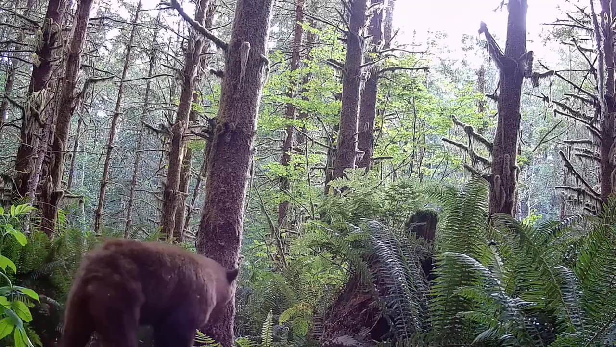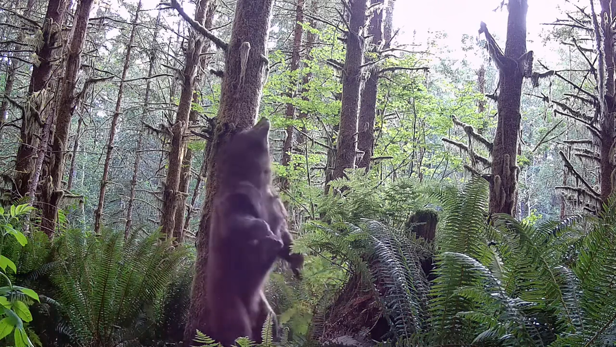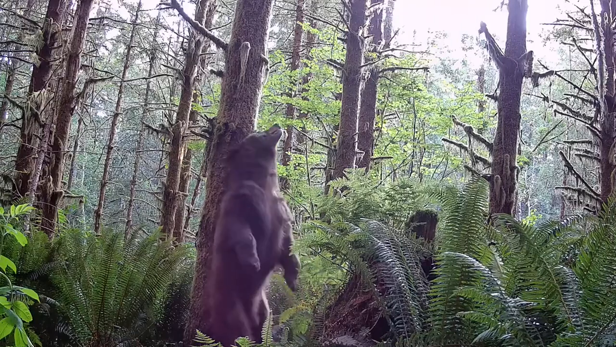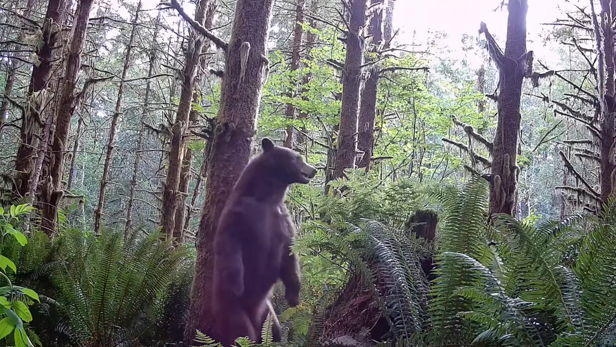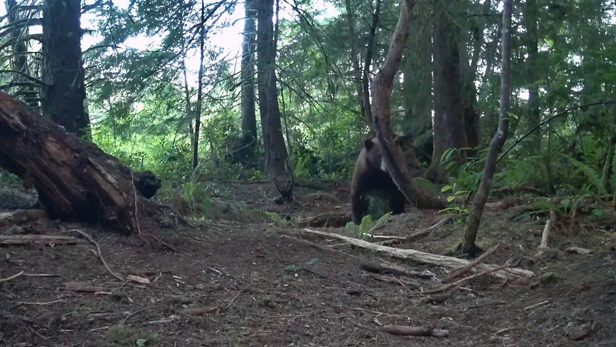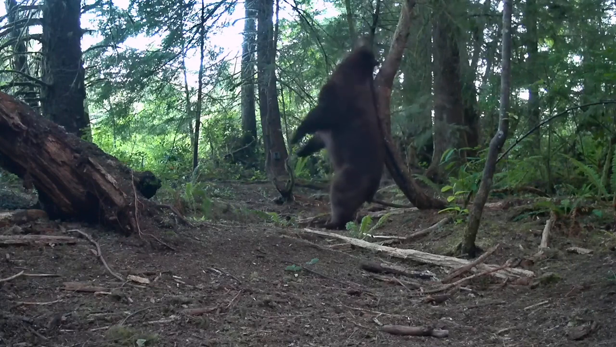I continued to scout, finding new trails, and continued to put up new cameras. In doing so, I often caught him rubbing new trees. Getting a bear rubbing a tree quickly became one of my favorite trail camera videos to catch. When the Big Brown was rubbing trees, my trail cameras were often there to catch the action.